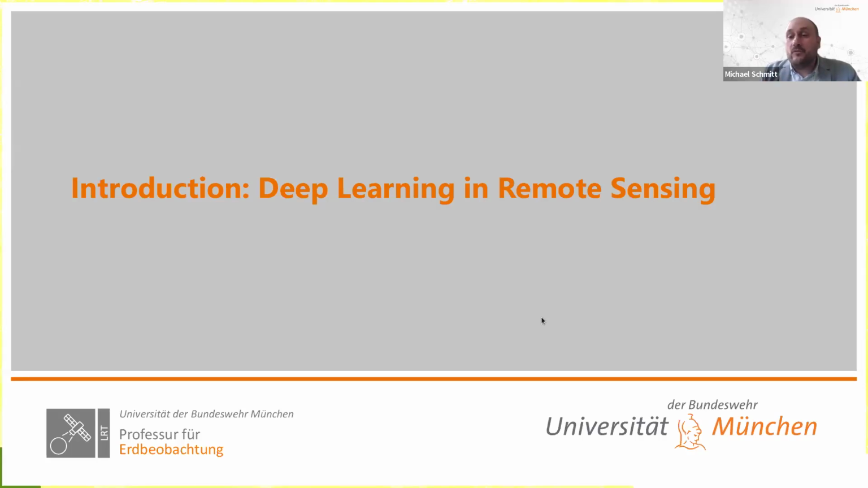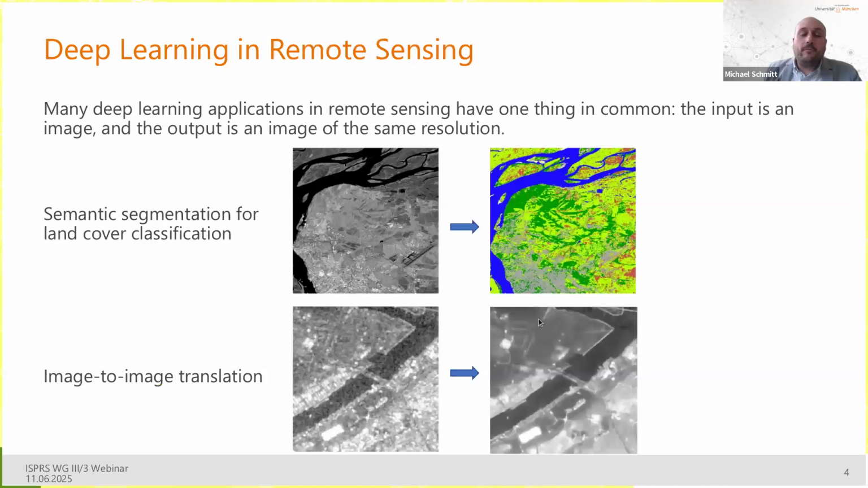So now, without any further ado, let's jump right into it and let's talk about what's up with deep learning in remote sensing. And I want to make a bold entry statement here, namely saying that many of the deep learning applications in remote sensing have exactly one thing in common. You have as input an image and as output again an image, or an image-like piece of raster data of the same resolution. I've shown here two examples.